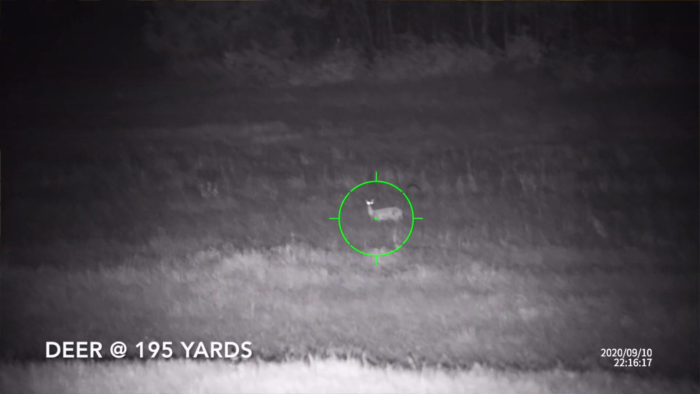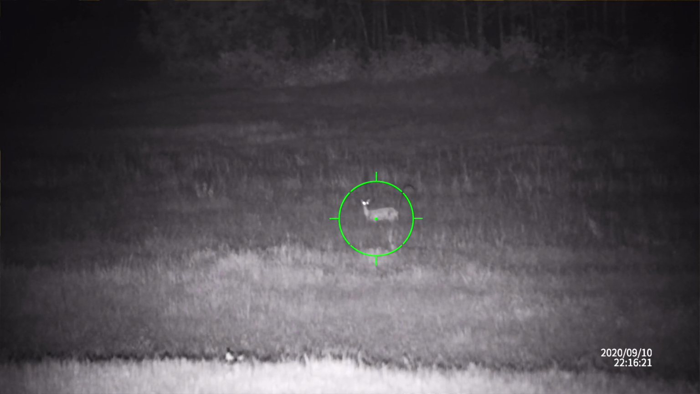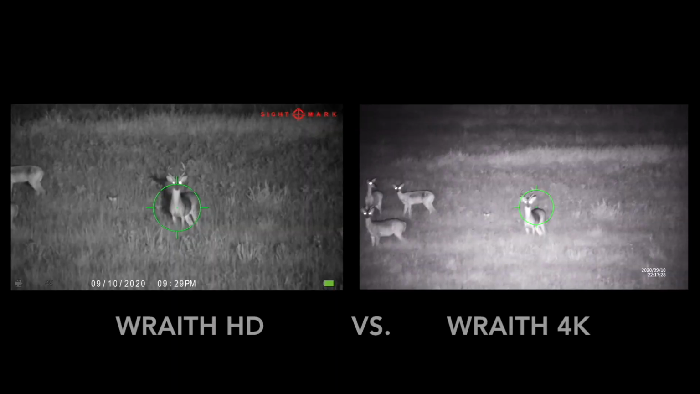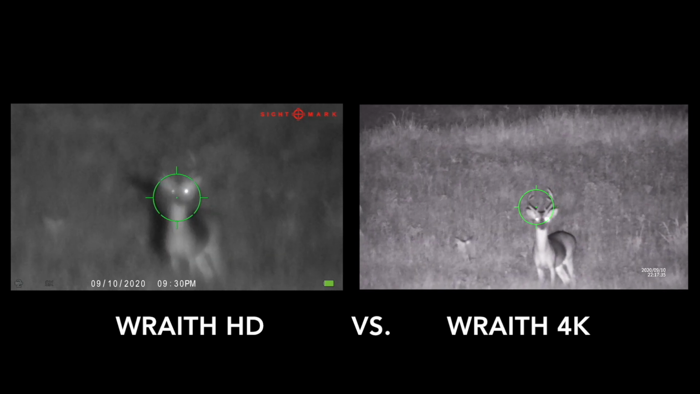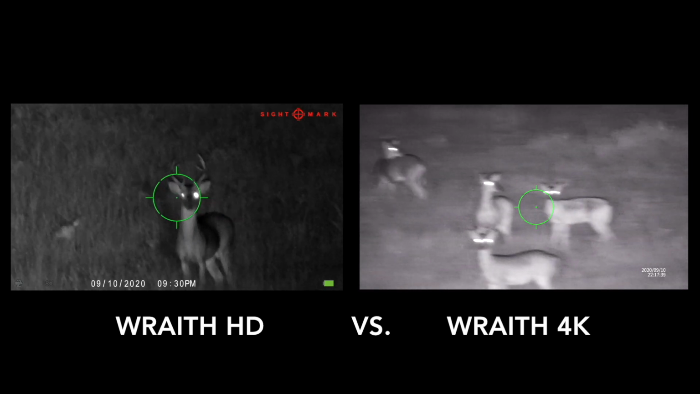The likes, there's a lot to like and love about this scope. Great picture image during the day, great picture image at night. Depending on the IR light, you will be able to see as far out as that light will let you. And it does produce a very good picture image. During the day is unbelievable. I tested both of them. I had the HD lined up against the 4K, and definitely the picture image in this, you'll be very impressed with it.